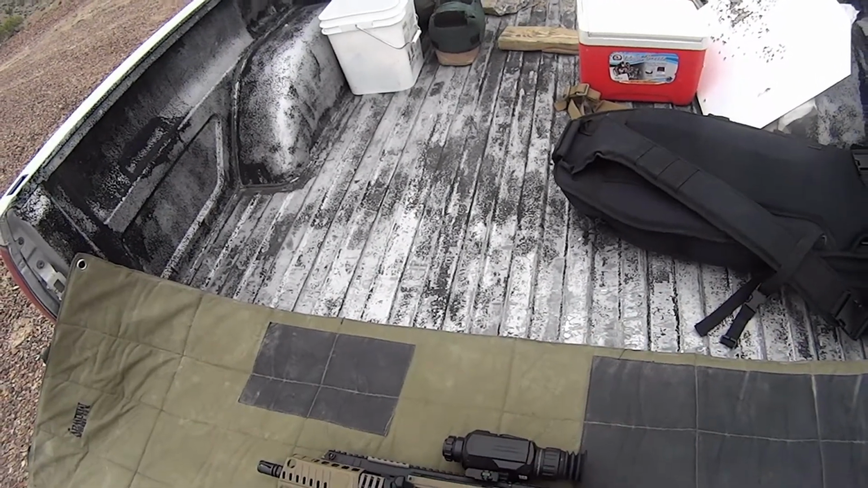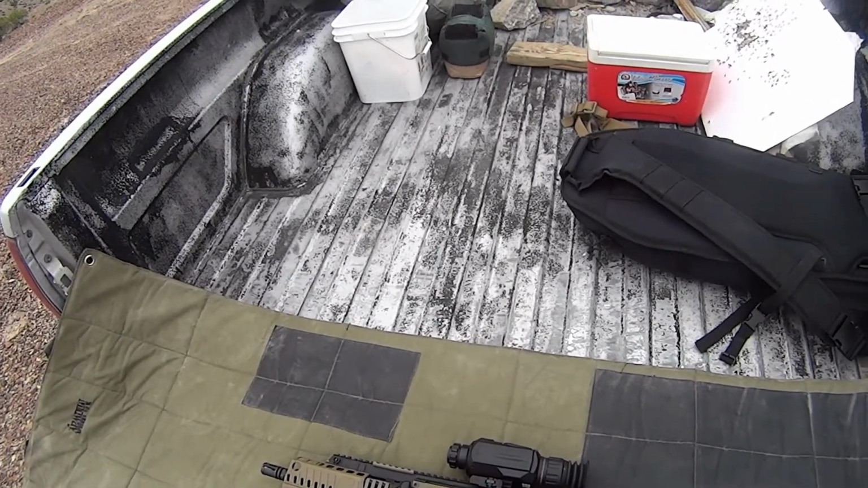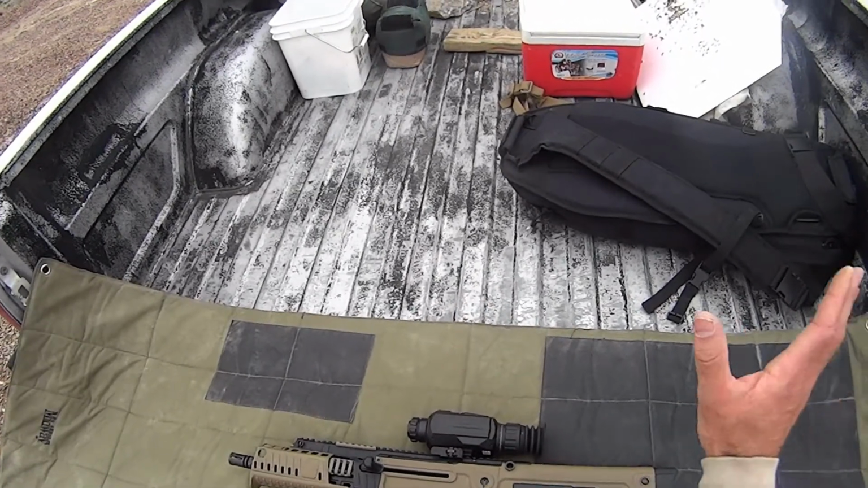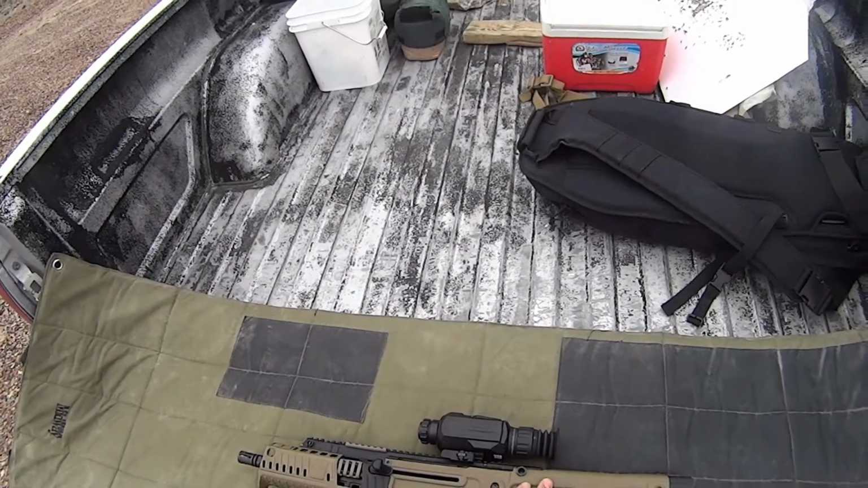Additionally, we want to try the Ballistic Software. We have our data entered and zeroed up, and we want to see when we enter in a range if in fact the Ballistic Software is accurate. It will automatically compensate for said distance. In addition to that, we want to see how far we can actually detect known size targets.